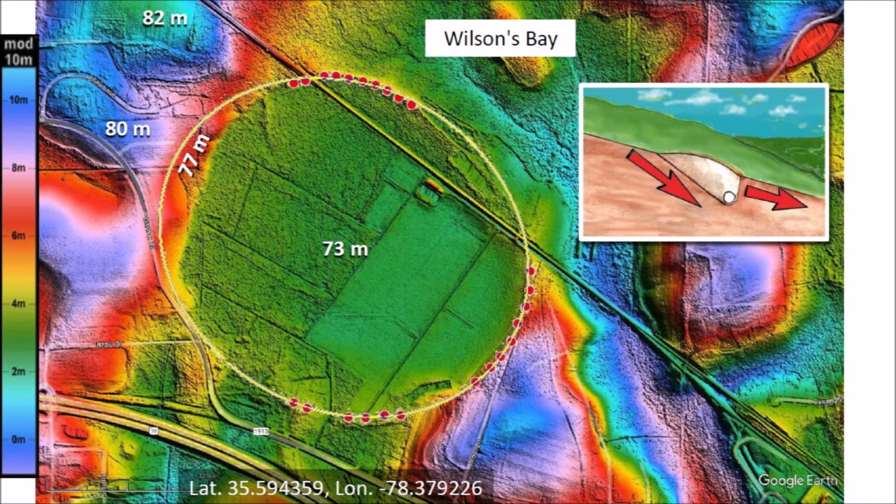The Piedmont is characterized by uneven terrain. The center of Wilson's Bay is at an elevation of 73 meters above sea level, but the area to its northwest is several meters higher. During the period of viscous relaxation, immediately after the formation of the impact cavity, liquefied soil from the higher elevation flowed into the cavity and distorted the elliptical shape, as illustrated in the inset figure.